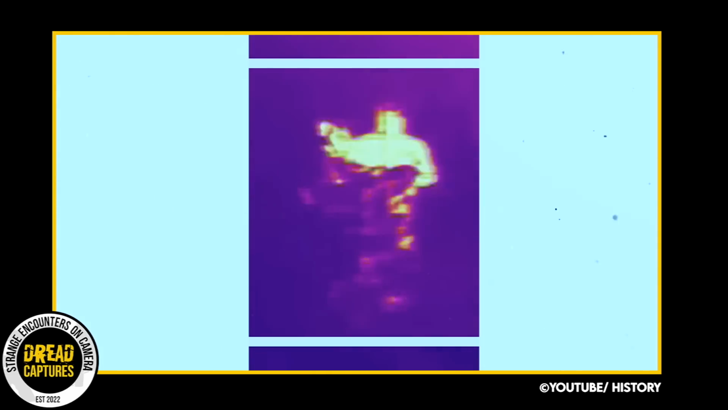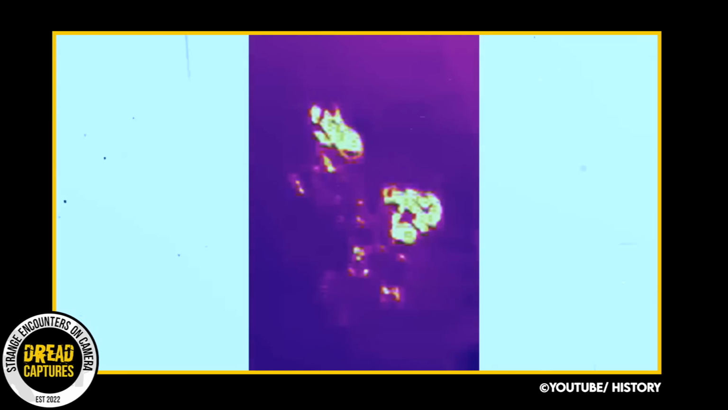The thermal imaging seems to capture a large, singular being hiding behind a tree trunk. Minutes later, there appears to be a couple creatures. One even bends over to pick something up. And if you look at its head, it doesn't look human.